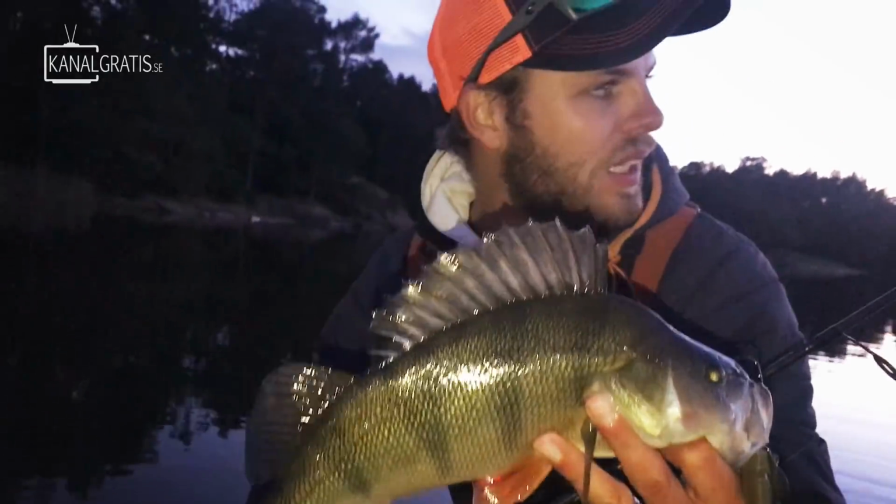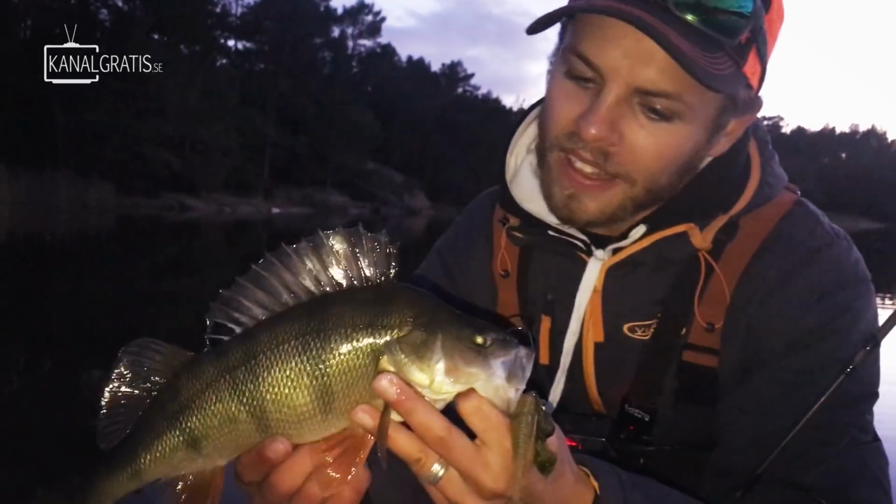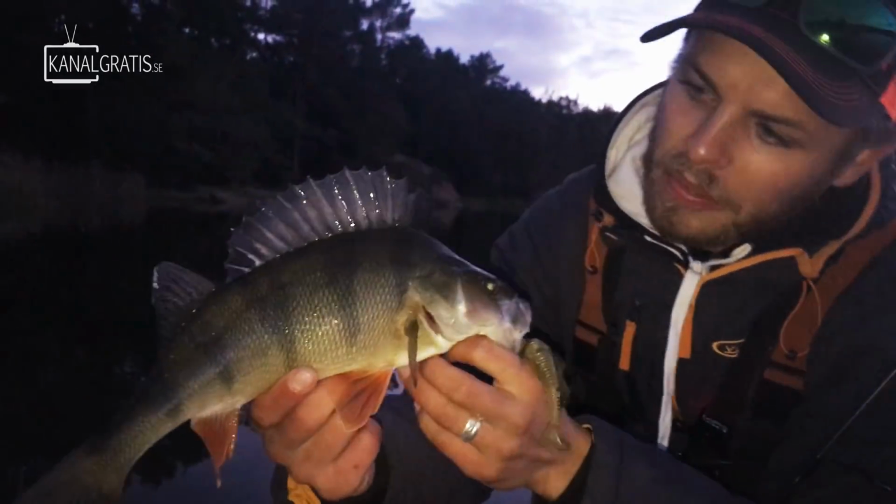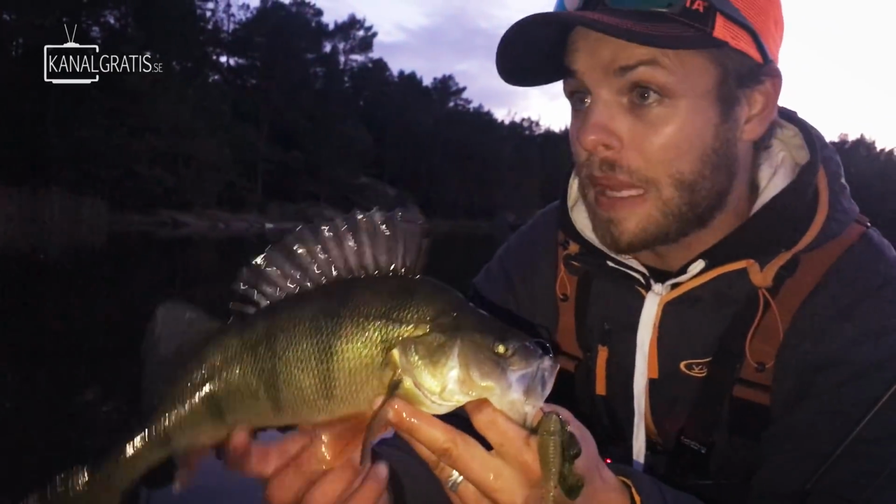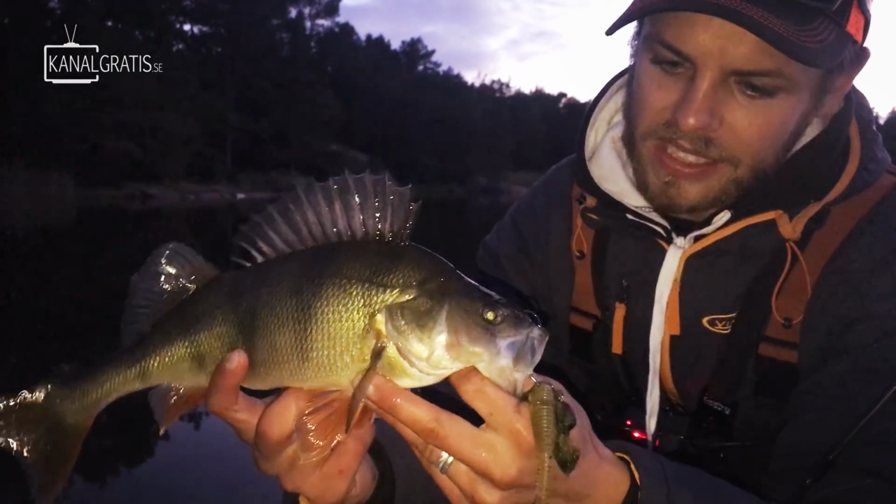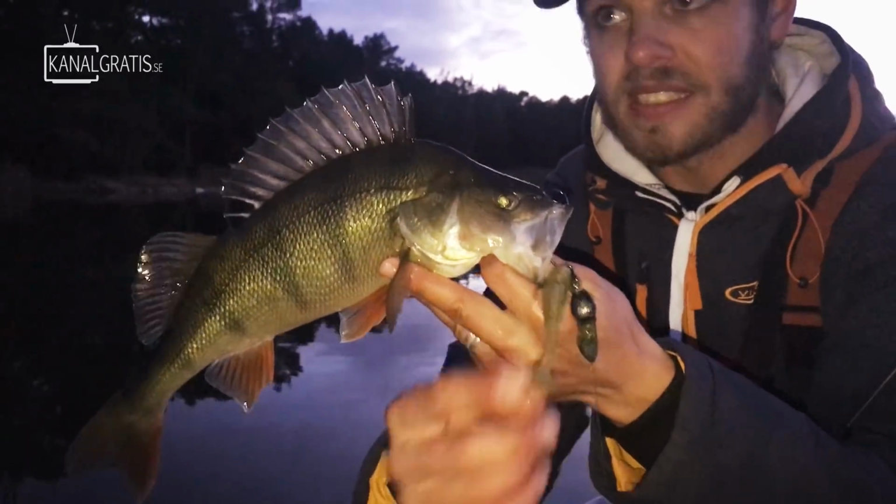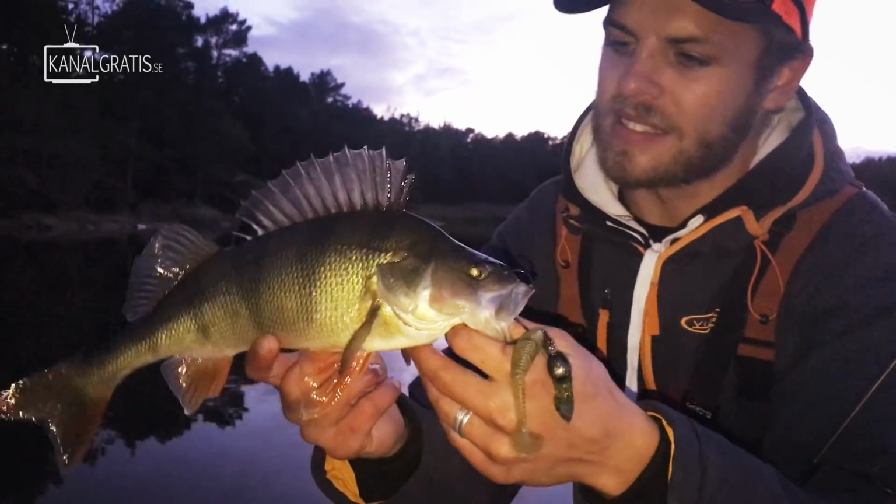It's almost pitch black outside. The sun went down quite a long time ago. We are soon about to give up. And boom, there we have maybe the last perch of the day. Maybe we will catch some more, but this is just beautiful. Kill that monkey rib once again. Makes a lot of vibrations. Works great now in this low light.